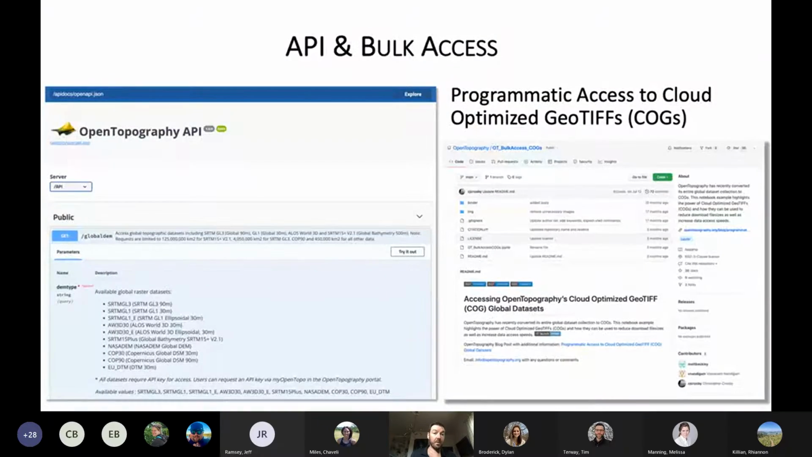Quickly talking about other pathways. We currently have an API that allows you to quickly grab these global data sets: the SRTMs, Copernicus, et cetera, global data sets at 30 and 90 meters. This is a simple RESTful call, so it's really easy to embed into a processing script. A lot of open source software has embedded this API inside of it. Blender, for example, has a get topography function that's calling OpenTopography to pull that data. And there are lots of other tools in the open source world built on top of this.